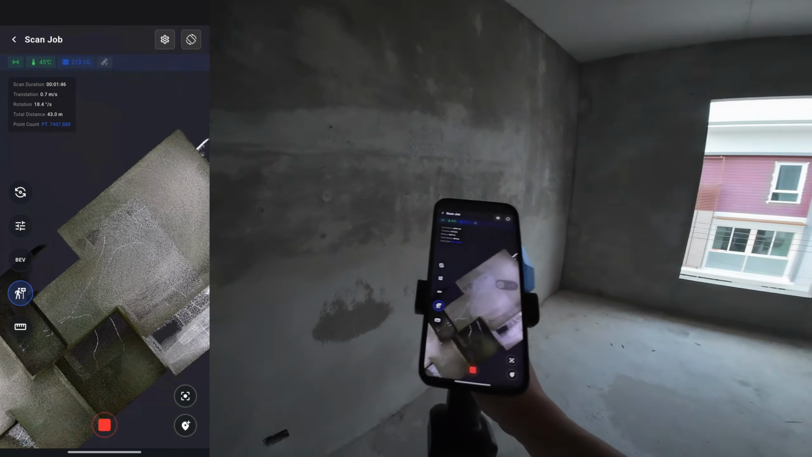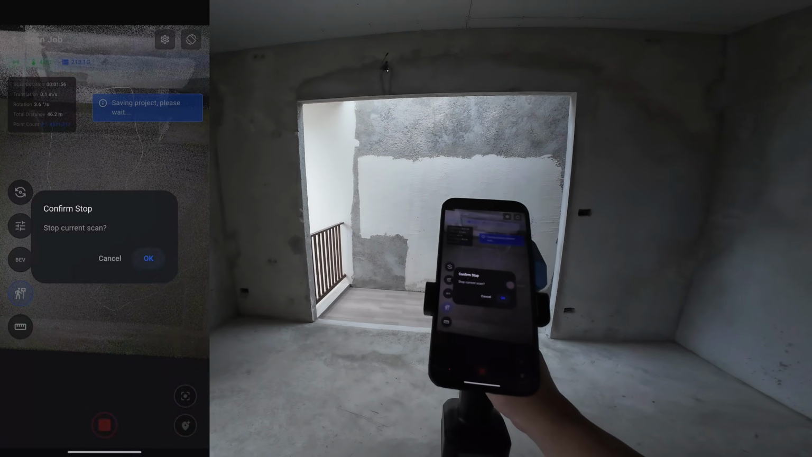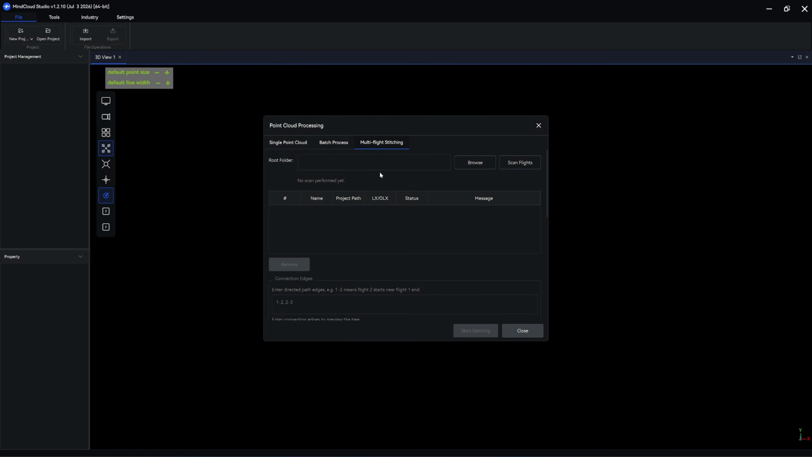Now I'm closing the final loop. Many LiDAR scanners include a feature that lets you stop and continue the scan as a new project, then automatically align and merge the data. Manifold Tech calls this multi-flight stitching, FJD calls it continuous scan, and Green Valley refers to it as breaking point scan. With this approach, the software still treats the broken scan as a single SLAM loop.